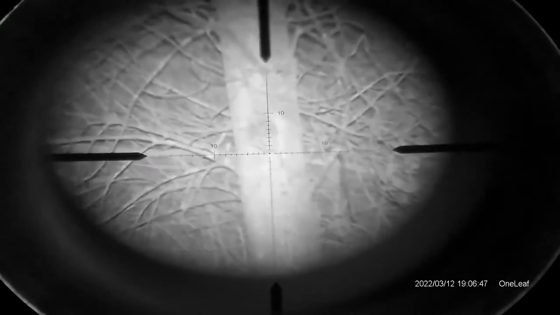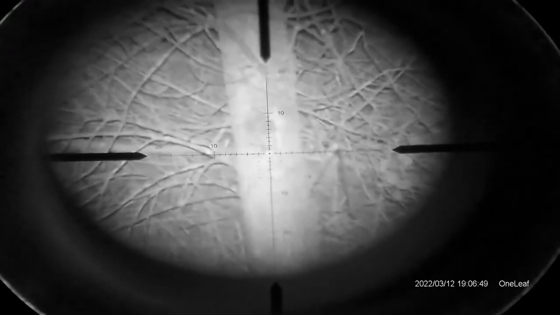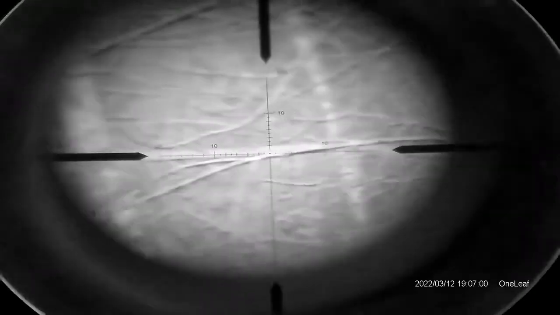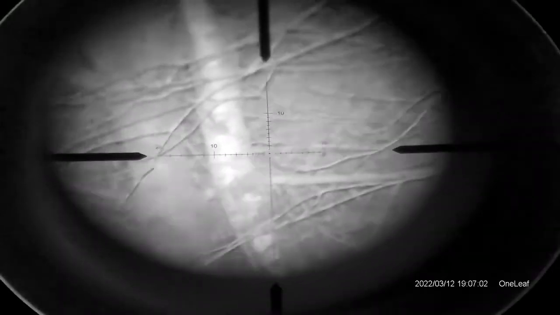So apologies for the reticle not being straight and the image not quite dead center, because like I said, I was quite excited. Put the collar on the back of the scope, everything when you're looking through the scope itself, everything looks absolutely perfect. Like I say, really good. So make sure you do a few recordings and get yourself set up absolutely perfect and ready to go.